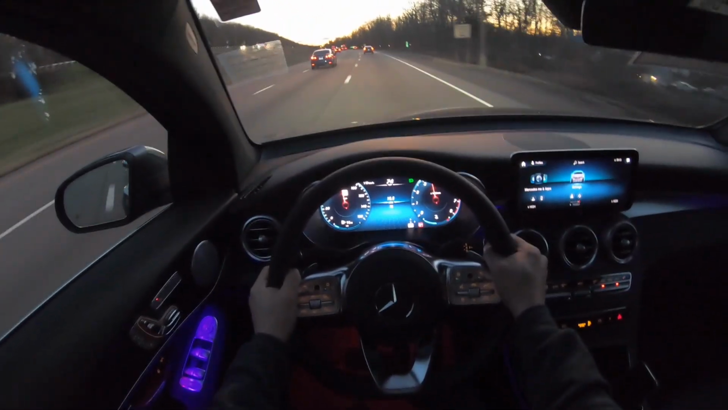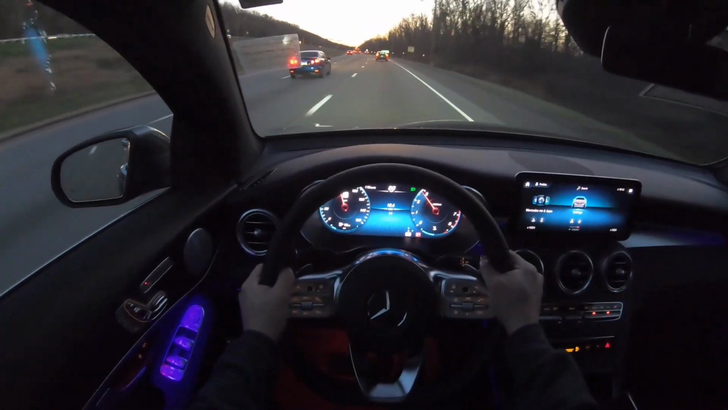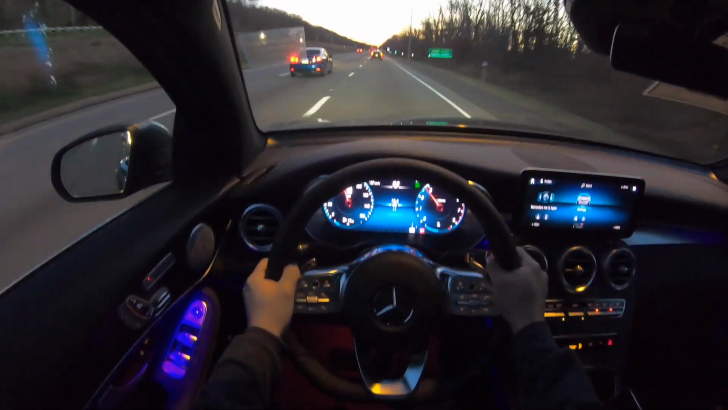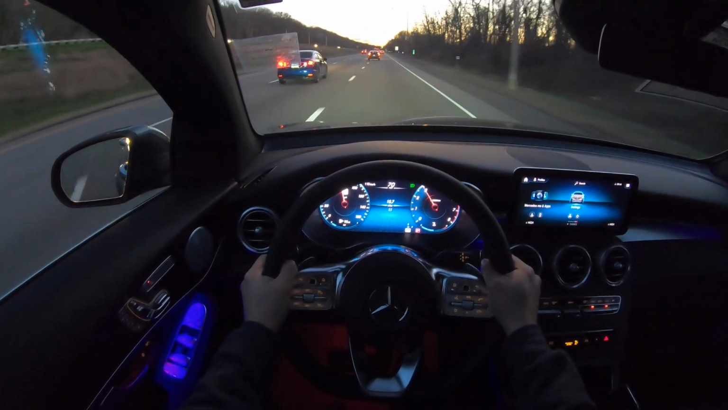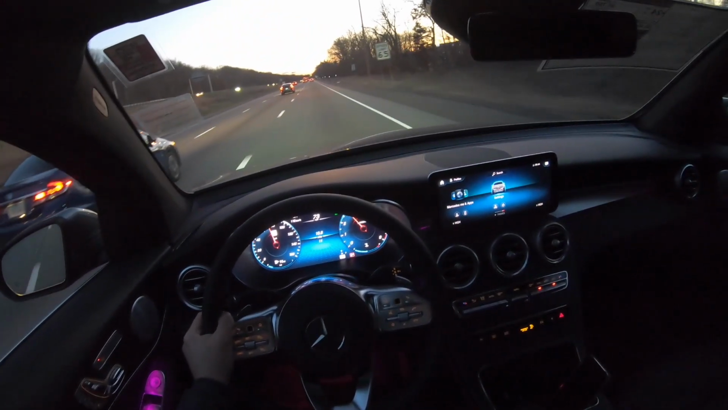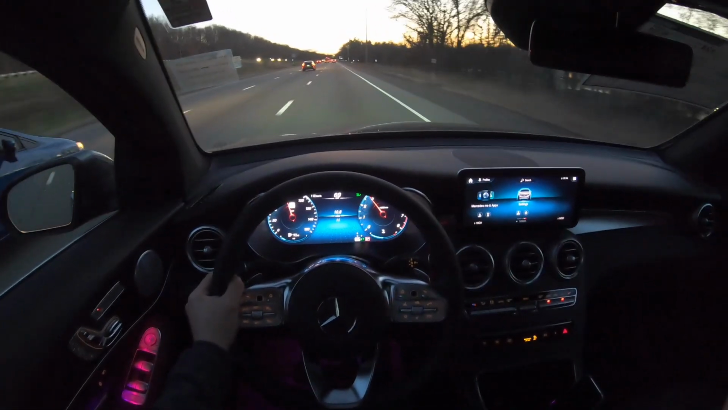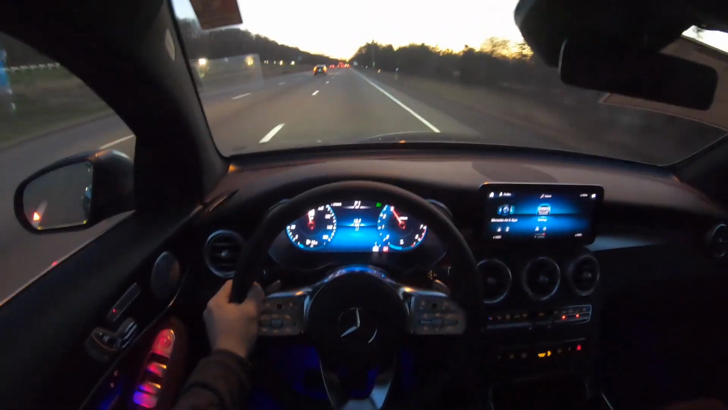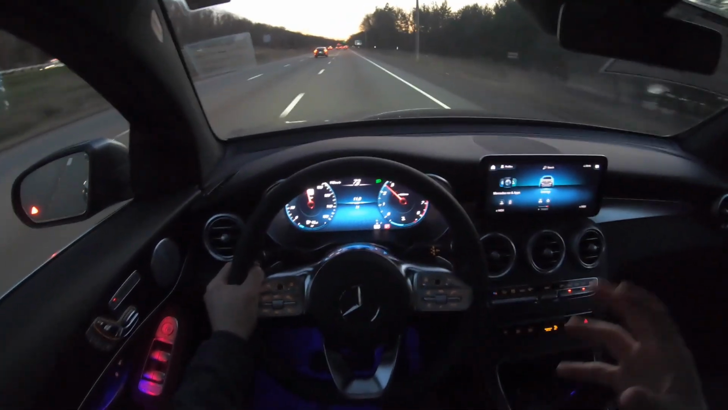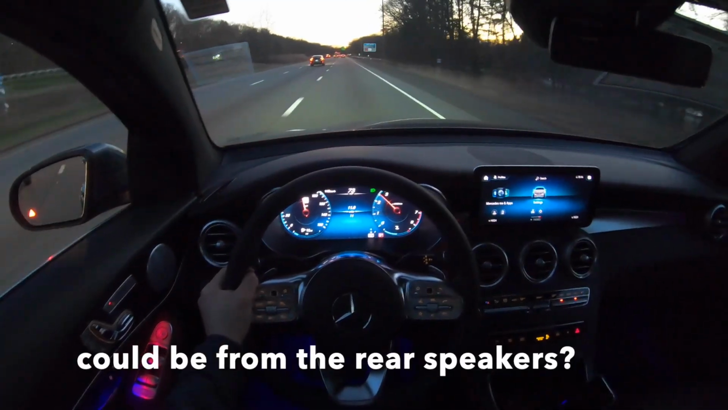But this engine is very responsive, and it's very quick, and it's actually very fun taking this GLC around corners. And for some reason I'm hearing the turbo coming from the back. I'm pretty sure the turbo is in the engine, not in the back, but that turbo noise or spool is coming from the back for some reason. I'm not exactly sure what's in the back, but that's interesting.